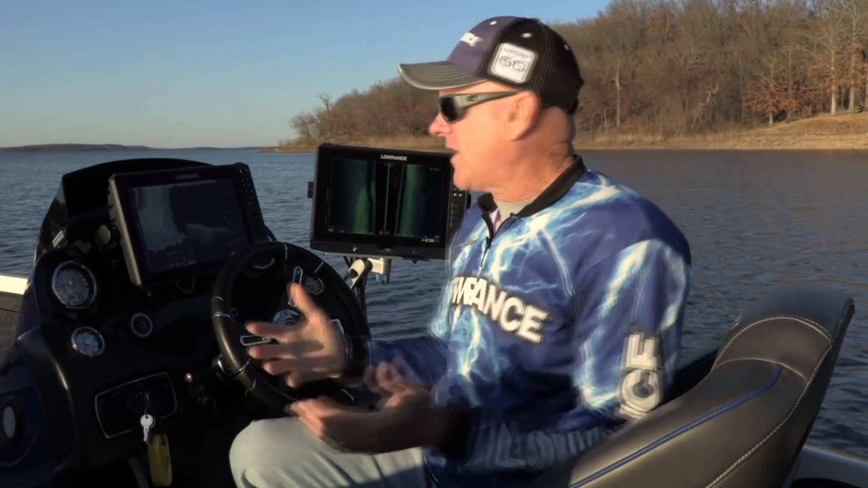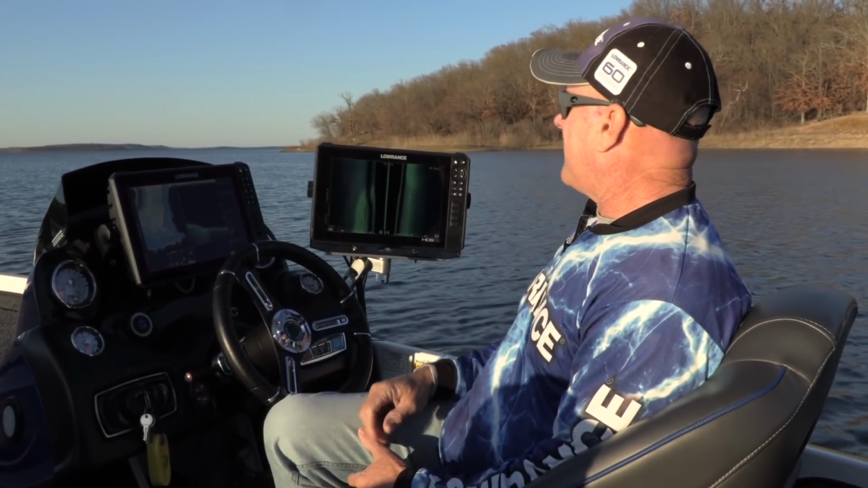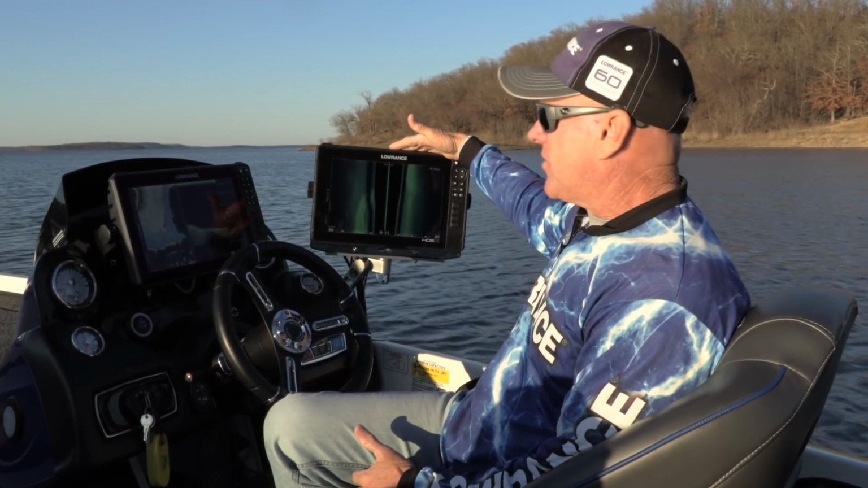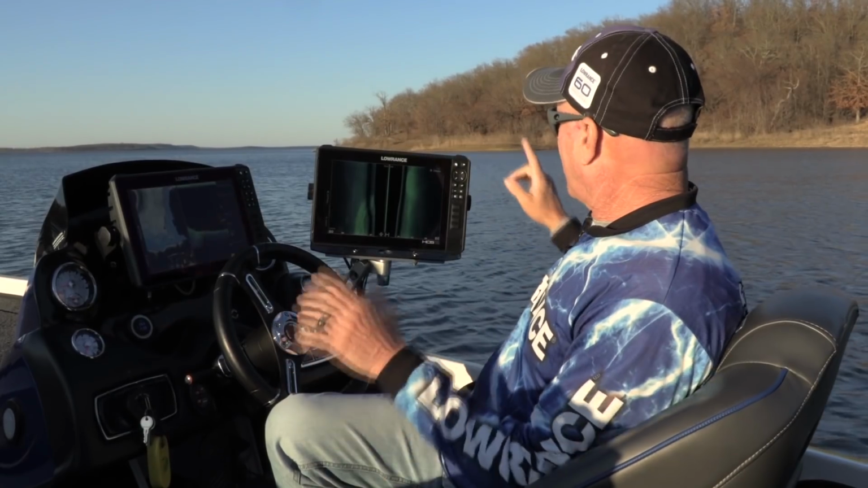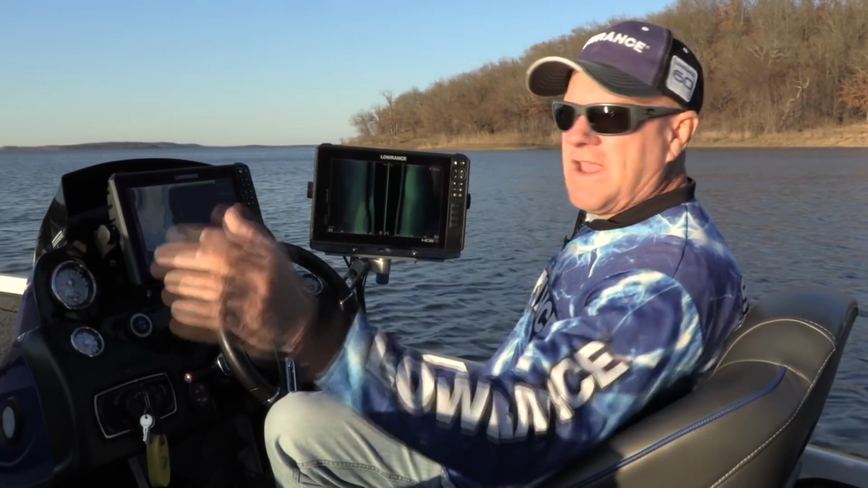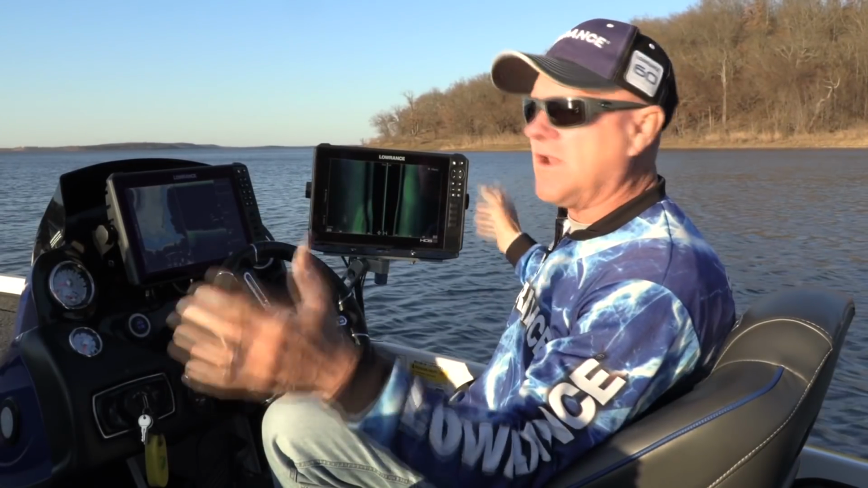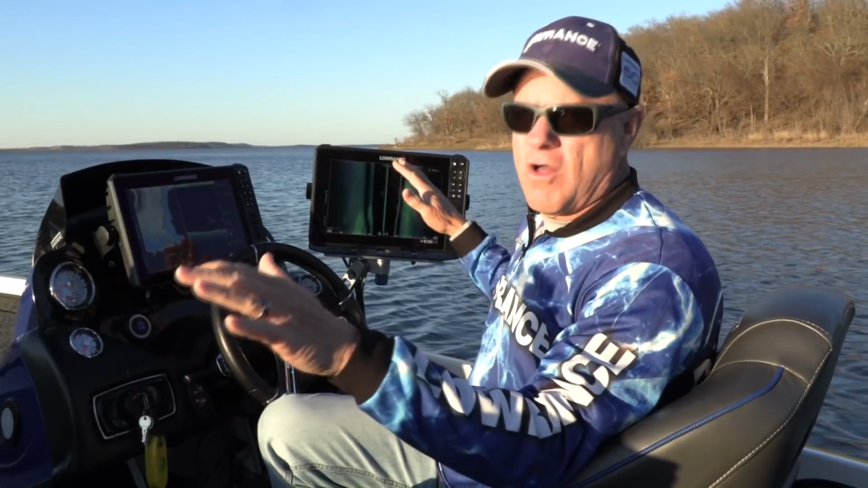Now to demonstrate that, I've got my boat rigged up here with two Lowrance HDS live units. The one on the right I have set up with side scan imaging with the new active imaging 3-in-1 transducer. Now I've got it set with 80 feet on either side of the boat currently, but I can go all the way to 150 feet on either side, which gives me 300 feet of scanning all the way across the